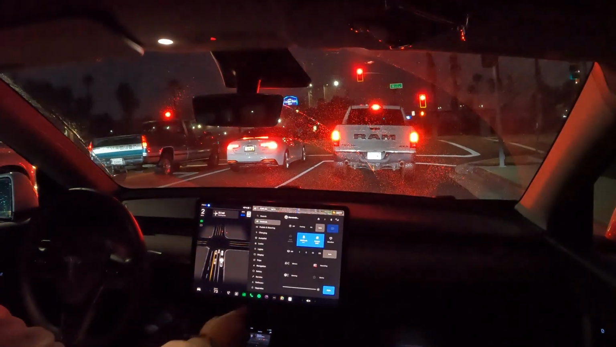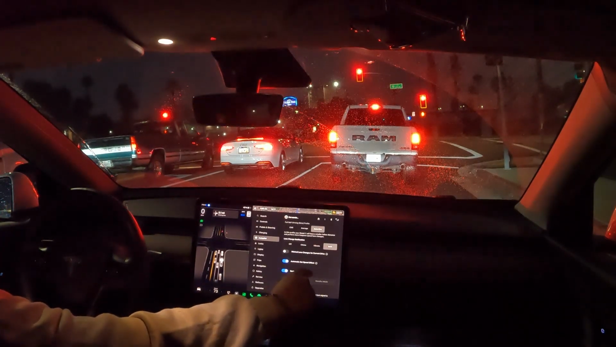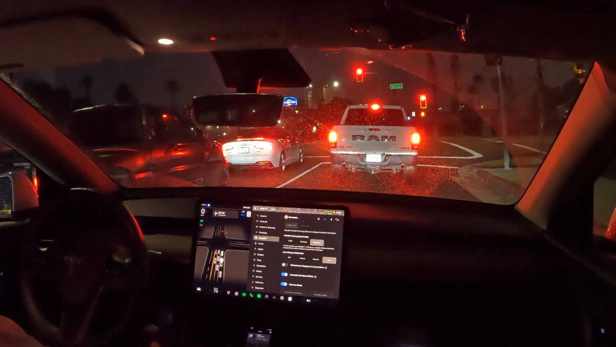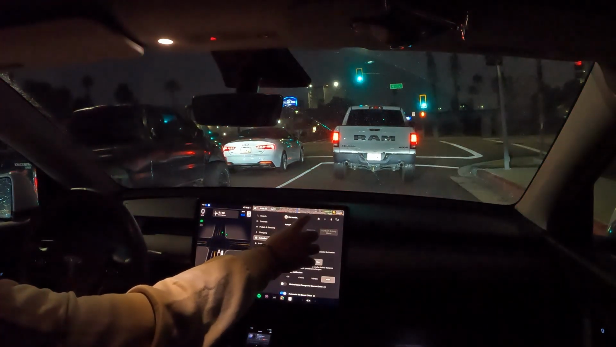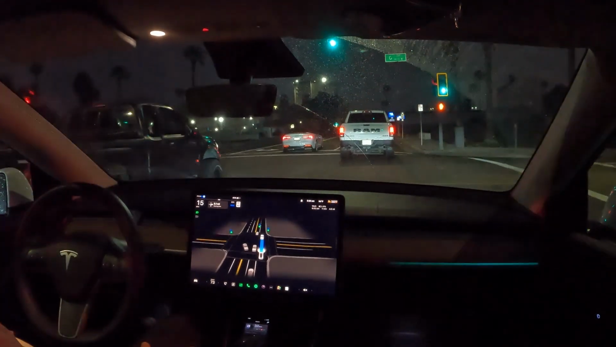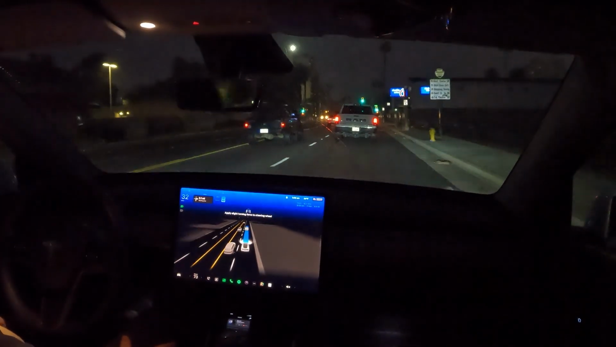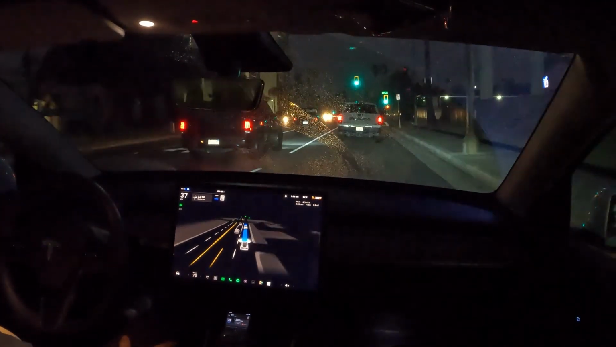And for the people that are just joining this video, I do have automatic set speed offset on, and I'm also on assertive. Yeah, those are the settings that I have turned on at the moment. Alright, let's keep going. We're almost to our destination. We're about 4 miles away, 7 minutes. I haven't had to do a single thing.